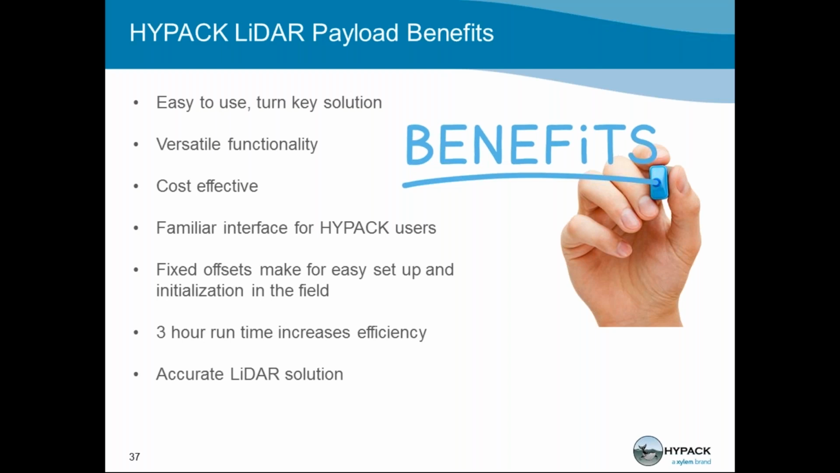So in summary, here are our payload benefits. It's an extremely easy to use turnkey solution. It has a runtime that will increase your mission efficacy and cause very little user interaction. It's versatile. We are confident it could work well in your hydrographic surveying workflow and your topographic surveying workflow, and hopefully be an easy introduction if you're looking into getting into unmanned surveying, either attaching this to a surface vehicle or a drone.